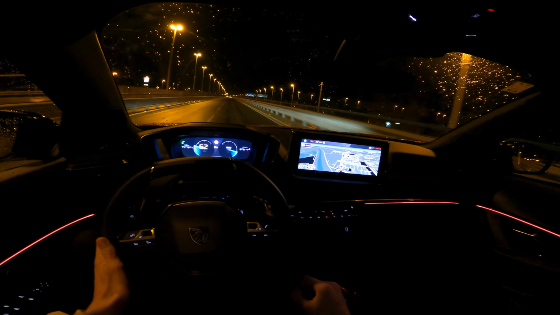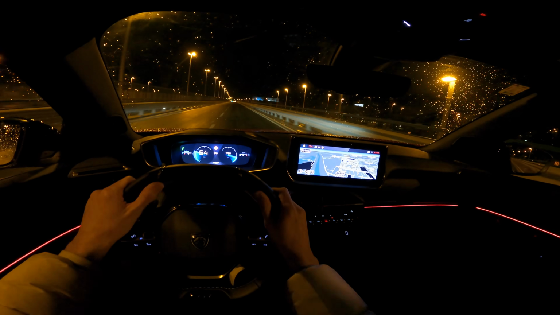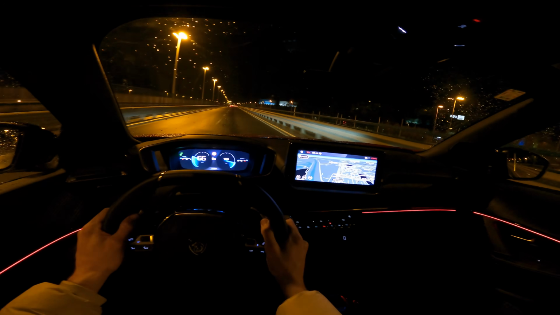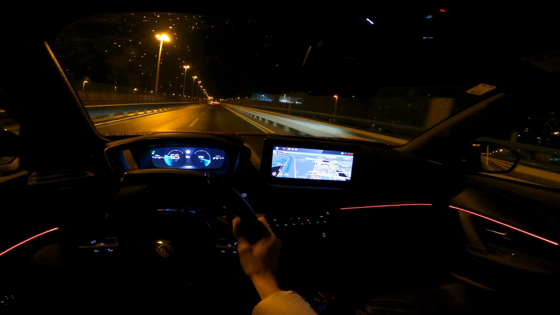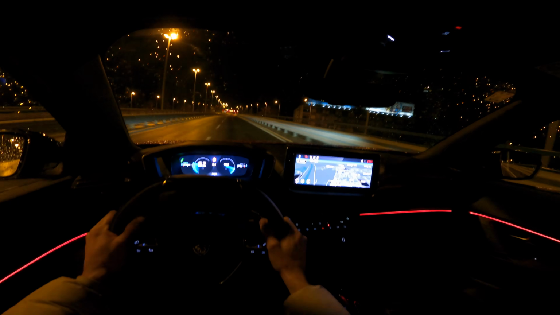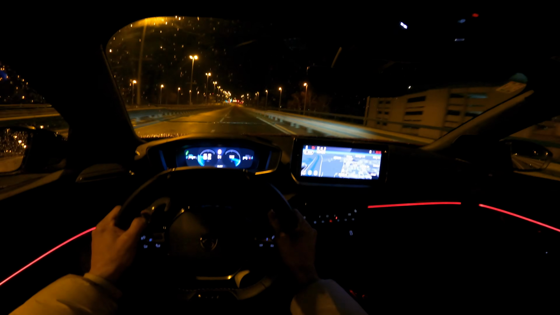Now, I hope you can see the digital cockpit well. I've kind of lowered the steering wheel more than I would have it personally, so you can have a better view. Now, comfort, well, I haven't adjusted too much, to be honest, but I think the seats are pretty comfortable. They're nicely profiled, and so far I had no complaints.